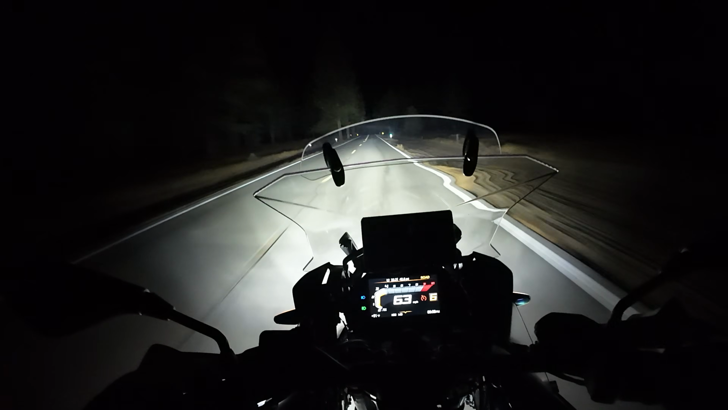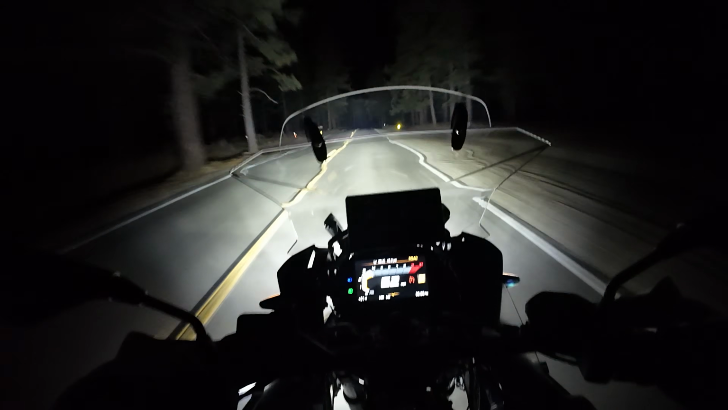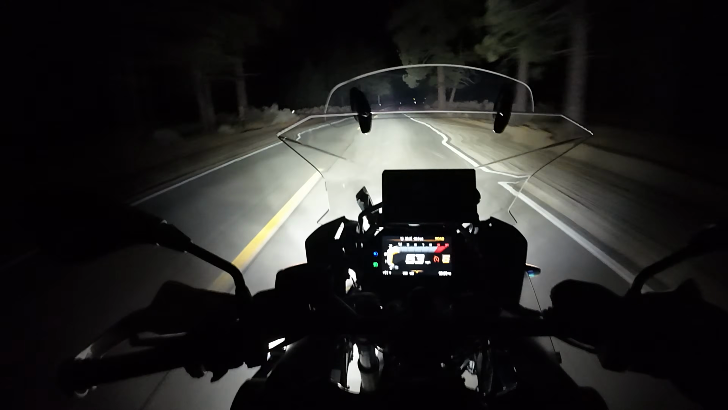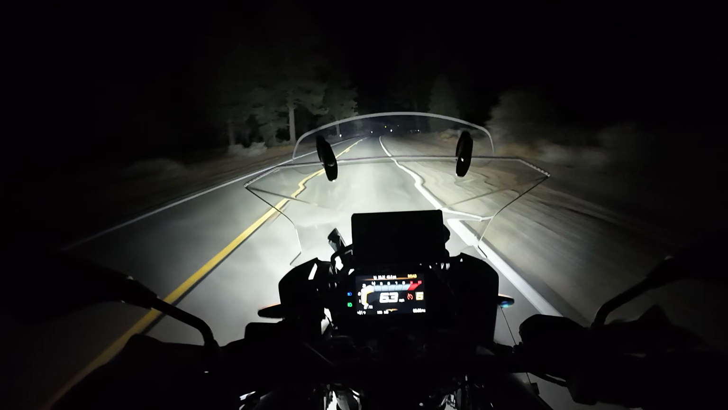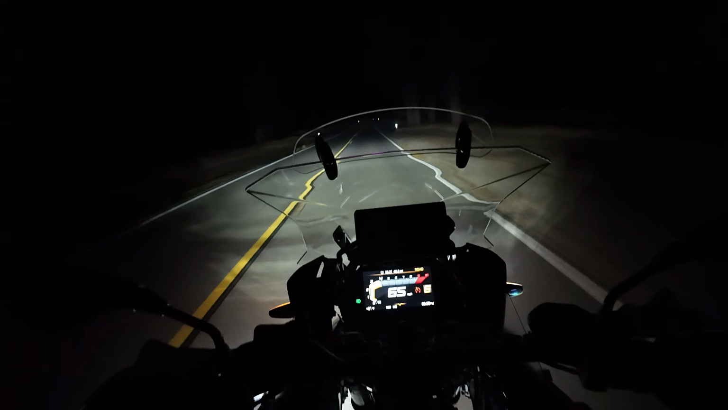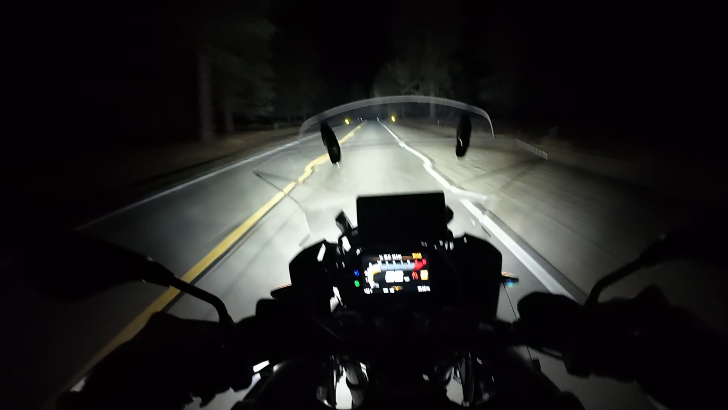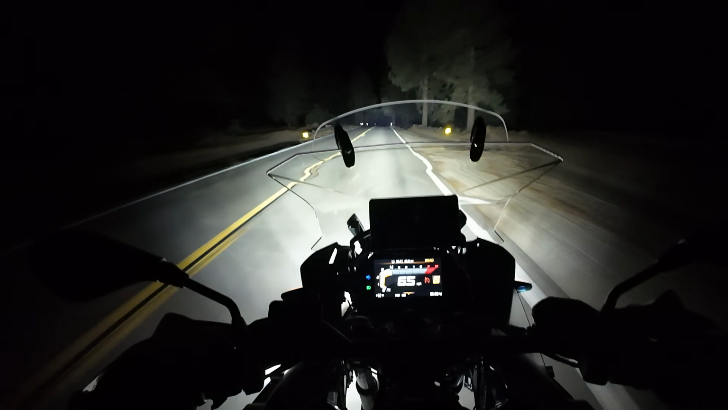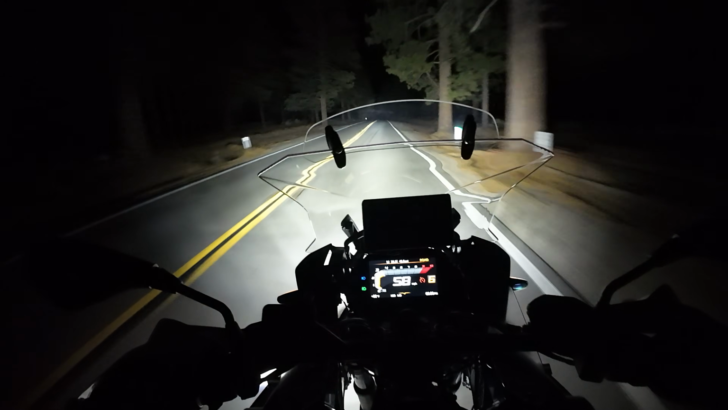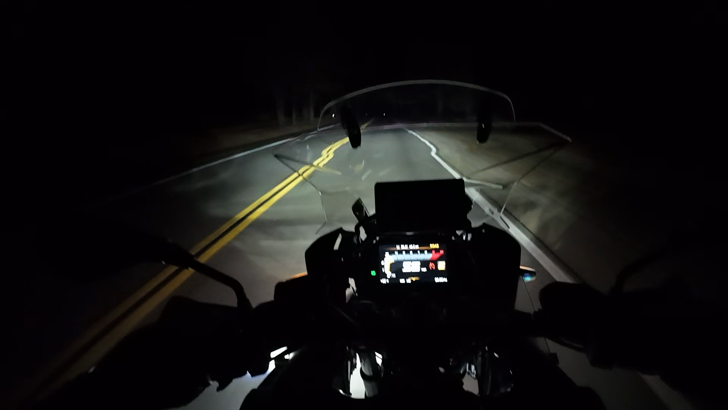And there's your difference. It lights up the trees in the distance. I mean, it's just unbelievable. So no matter what situation I put these lights in, they just perform really, really well. There's 10%. There's all the way on. Unbelievable. Actually, I'm speeding. I have to watch my speed. See, if I turn the lights off, I'm not going to be speeding because I just can't see.